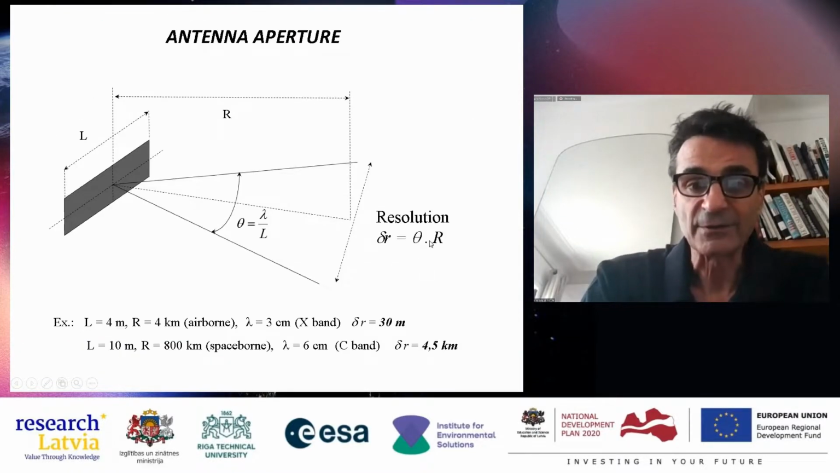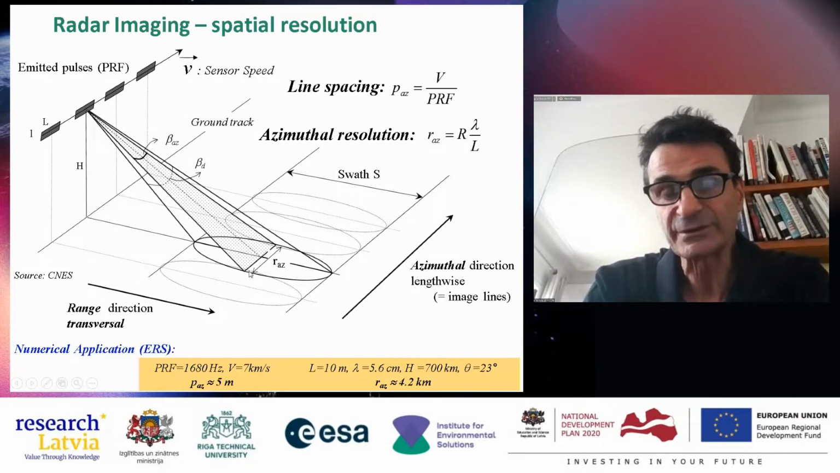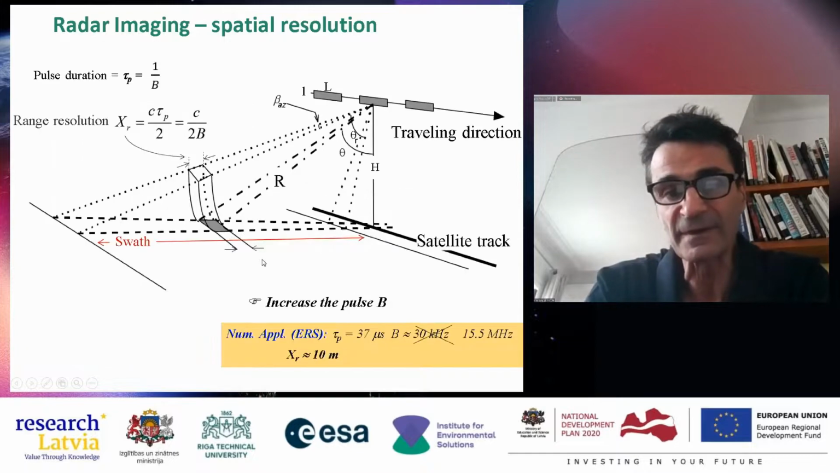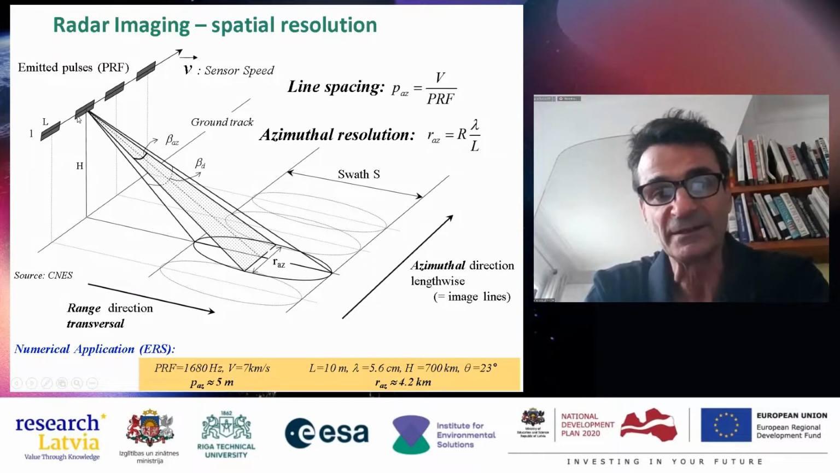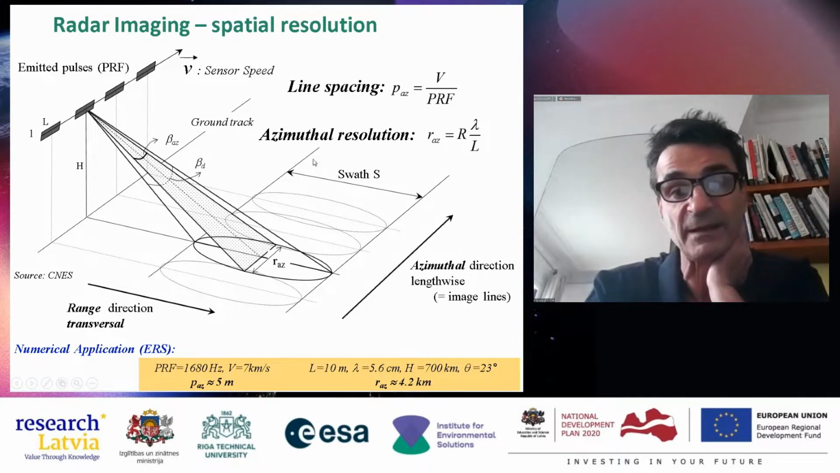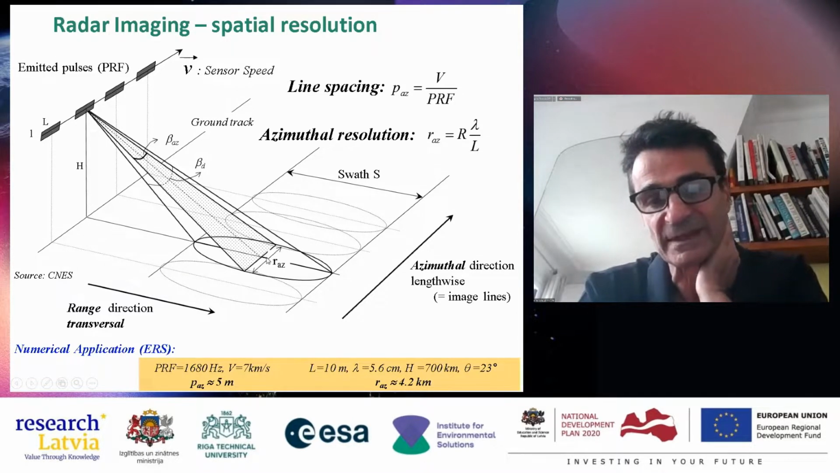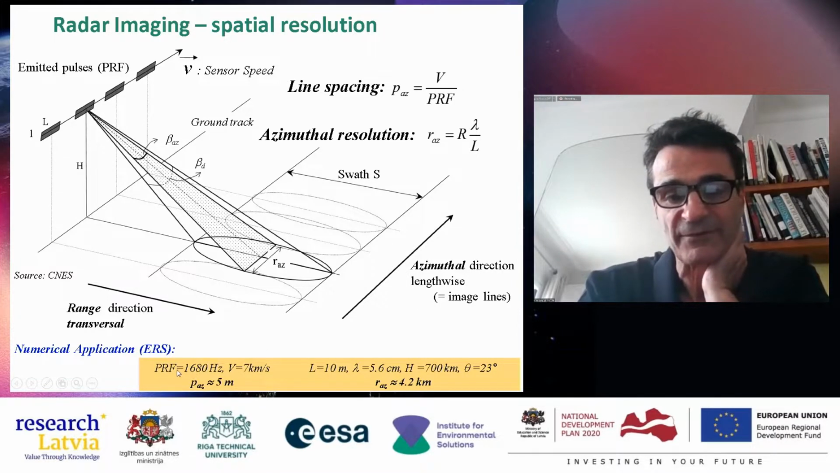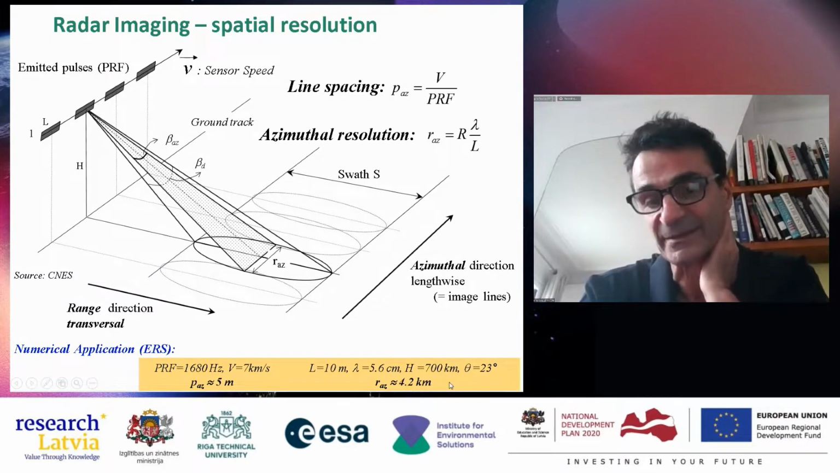With what I told you about the aperture of an antenna, the spatial resolution on the ground is just the wavelength divided by the length of the antenna, multiplied by about 800 kilometers. So the azimuthal resolution is more than 4 kilometers.